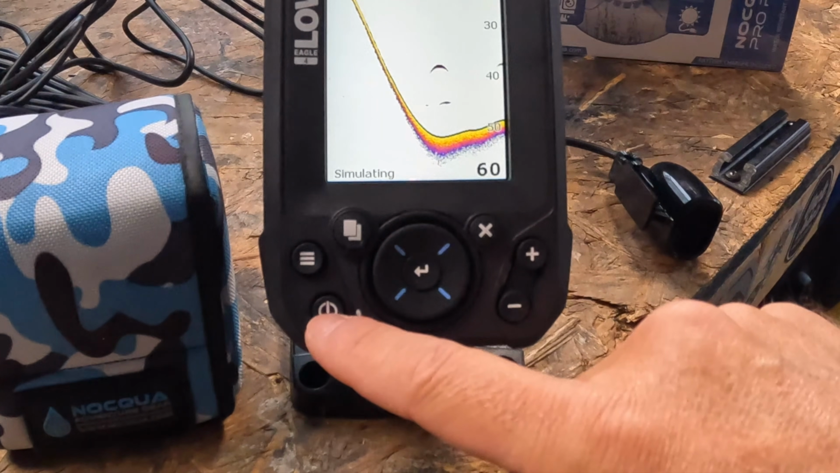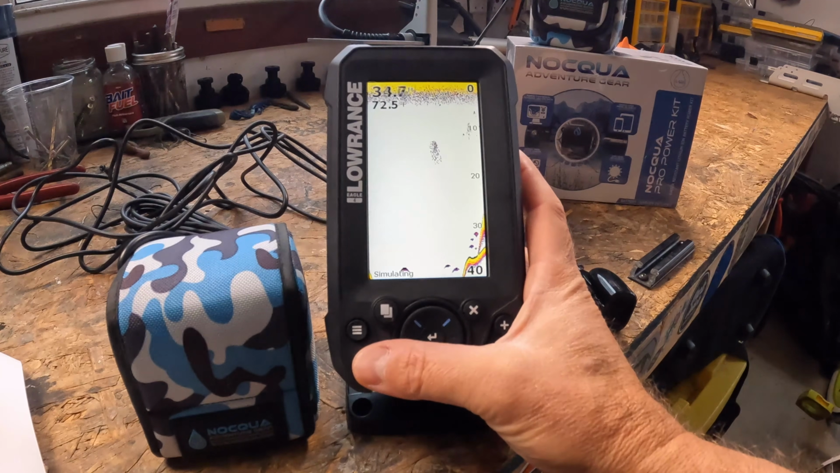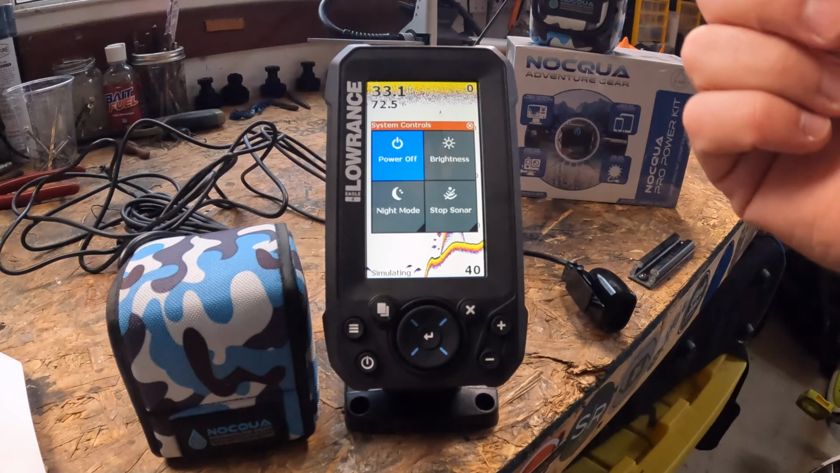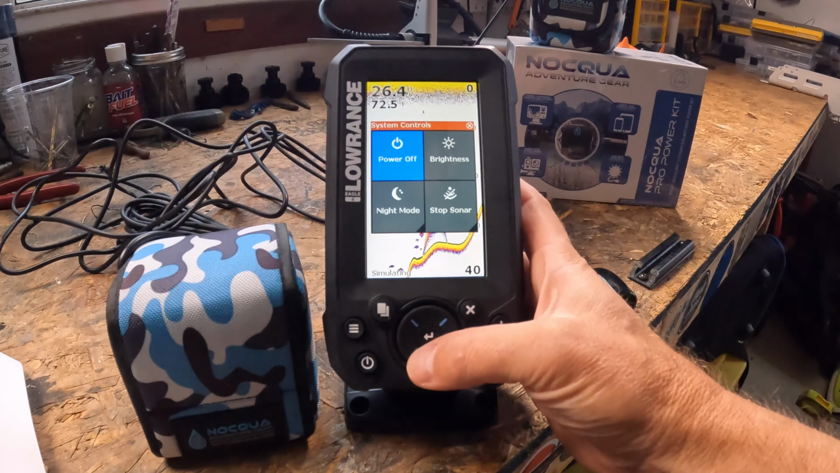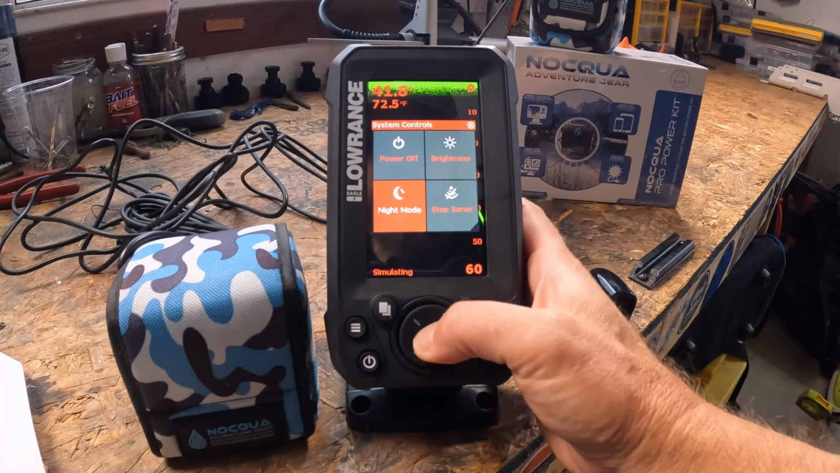Of course, down here, it's going to be the universal power button. However, it does 3 things, right? It's going to turn the unit on and off. And if you hit it once, it's going to bring up your system controls, which is your brightness, your night mode, and your stop sonar. You go down here and you can see the bright mode, which is kind of neat. Go back, take it off night mode.